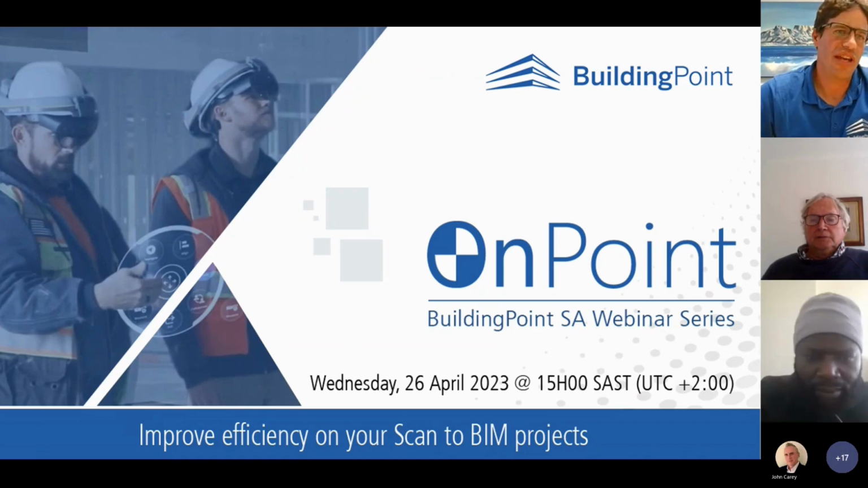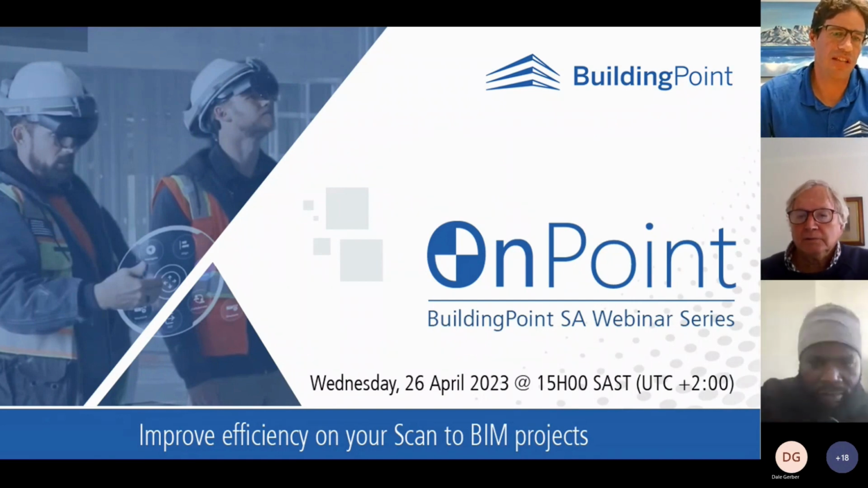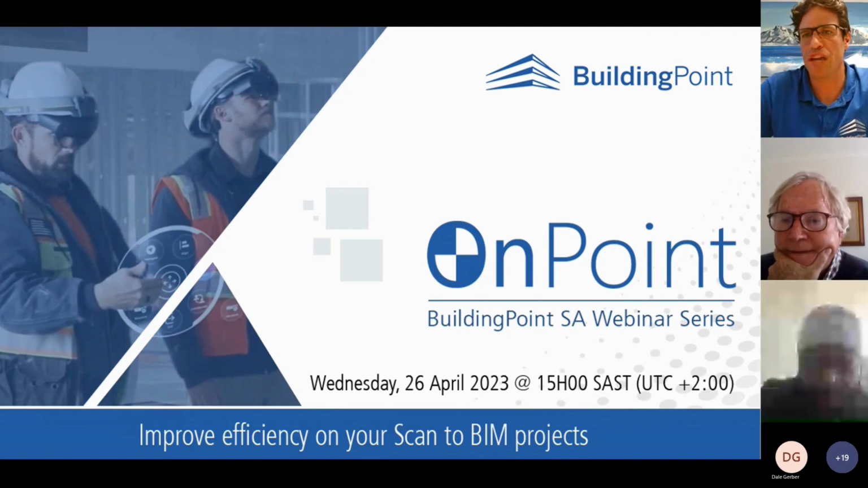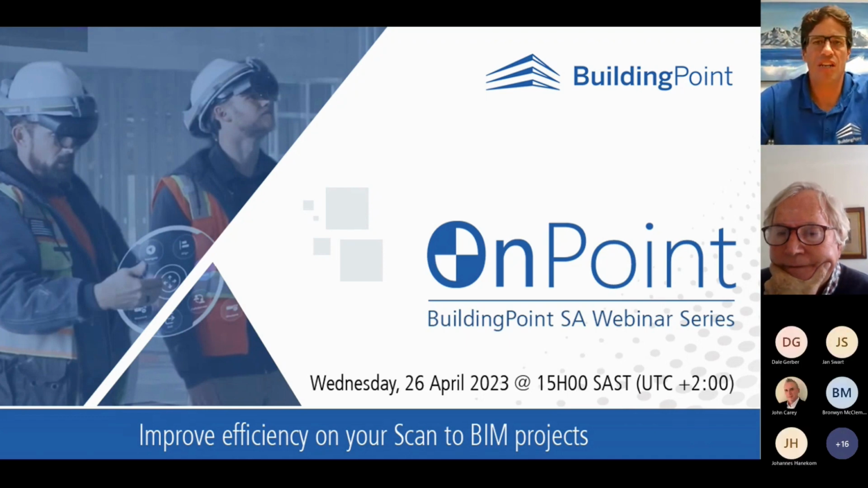This presentation is going to be all about improving efficiency in scan to BIM projects. I think it's no longer doubted that the most efficient way of capturing as-built information is through laser scanning. And the technology has proved itself in many industries and for many applications. It's now the only method of efficient data capture. But that doesn't stop us wanting to be faster and even more efficient and more profitable, obviously.